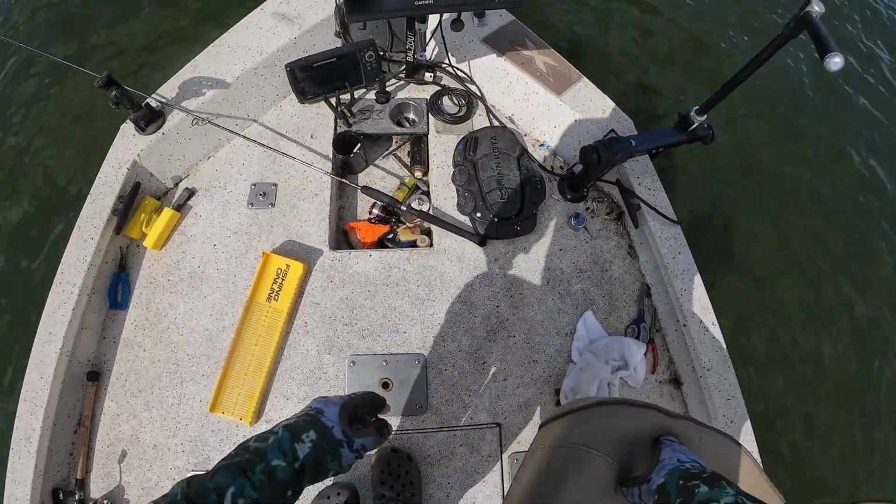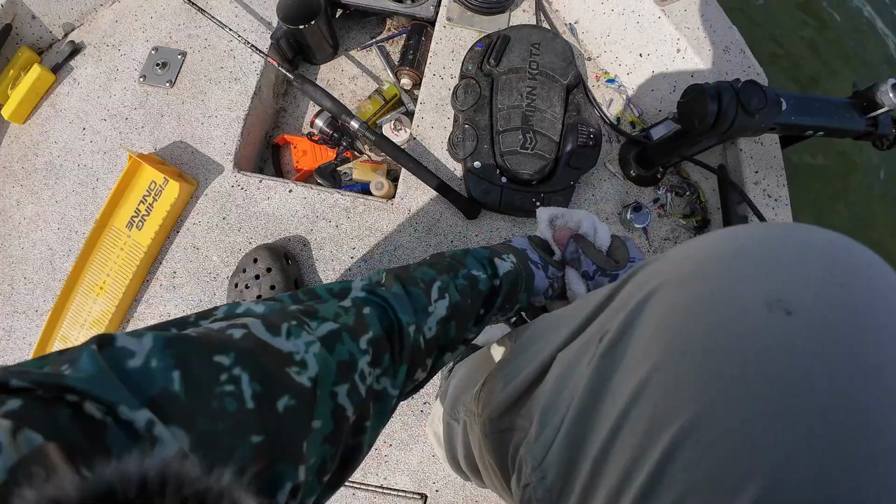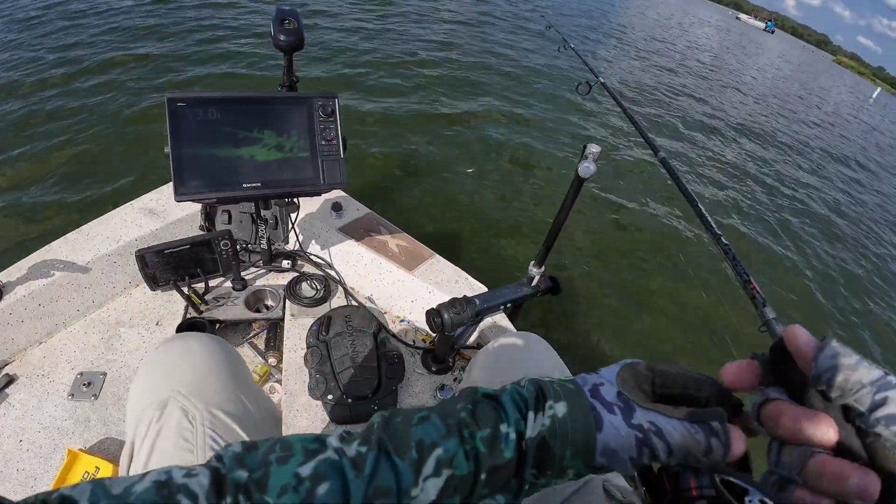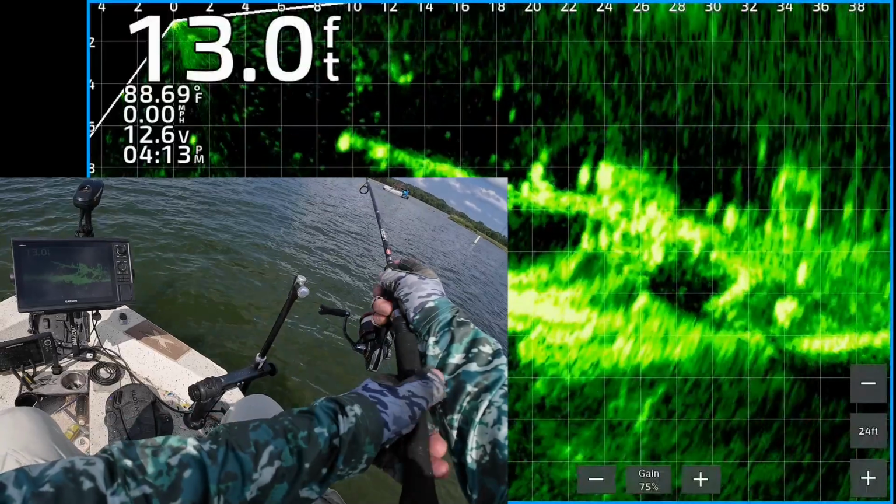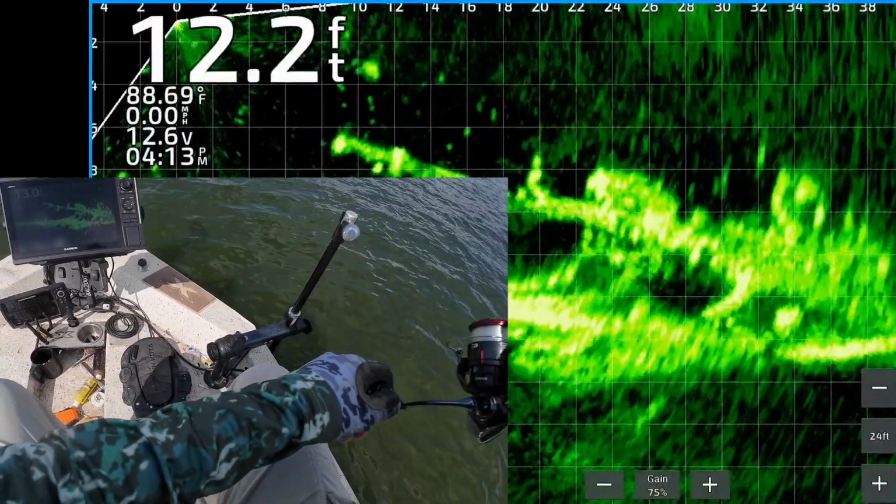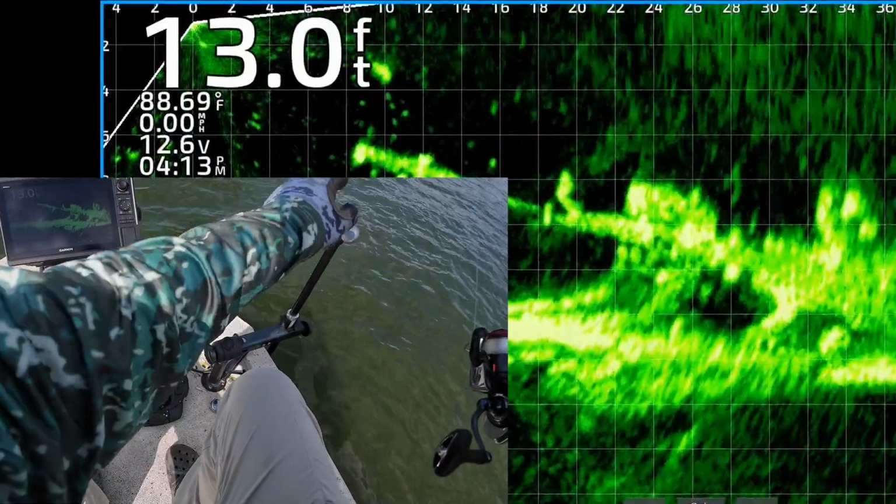Gotta start saving some fish. My stepson's having a fish fry, and I'm gonna load him up. Well, I was planning on catching and releasing, but my stepson needed some fish, so gotta help him out.